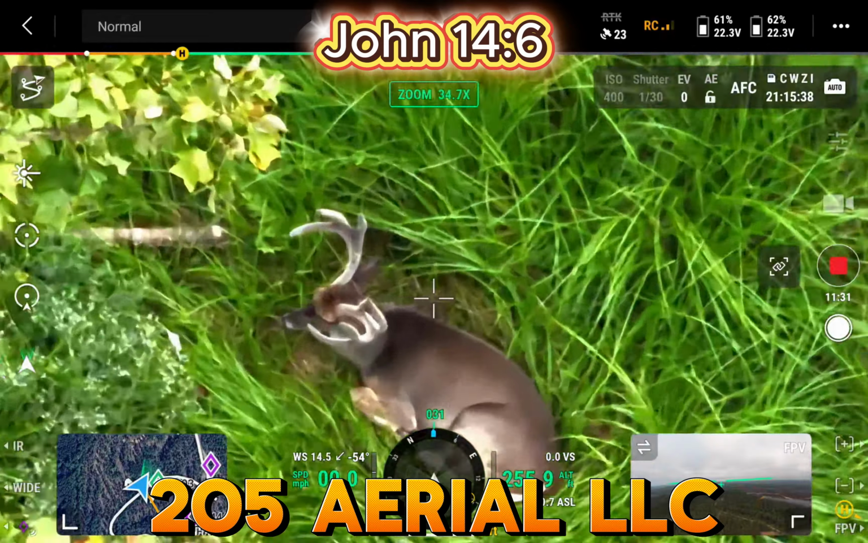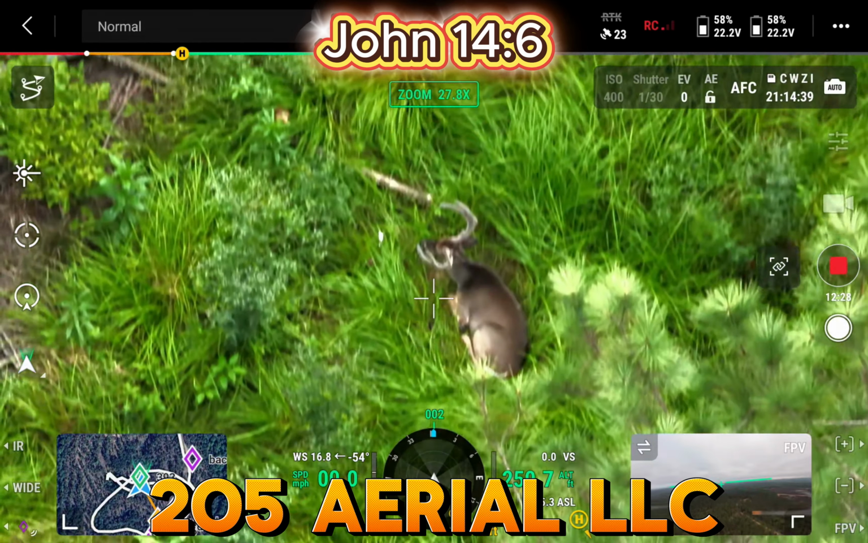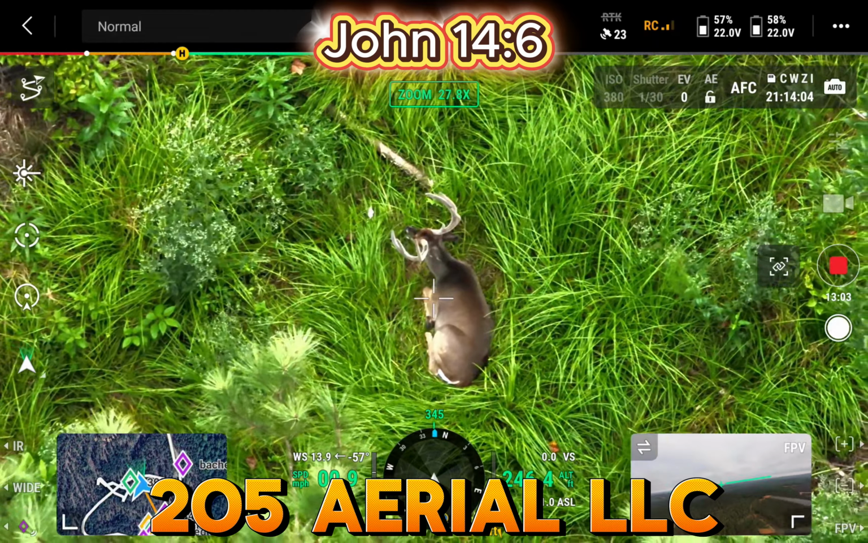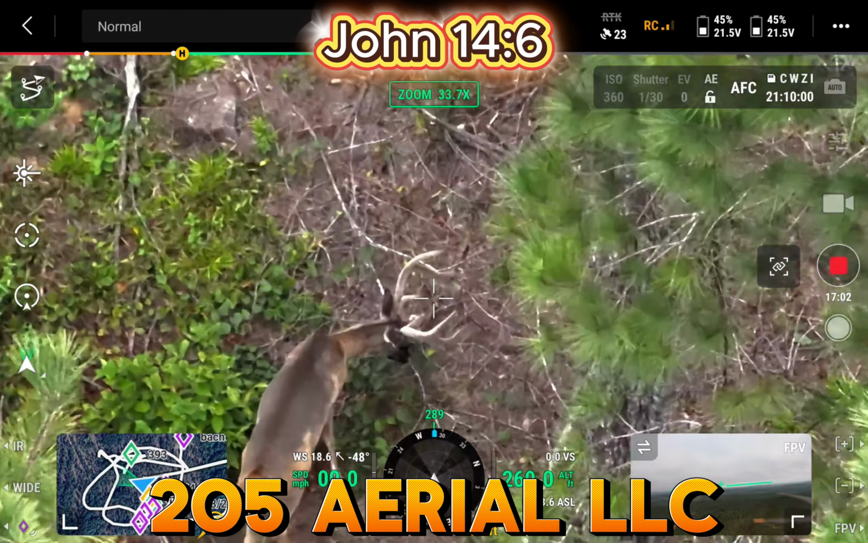Got one bedded here. That's a good buck. He's just hanging out. He is a good buck.